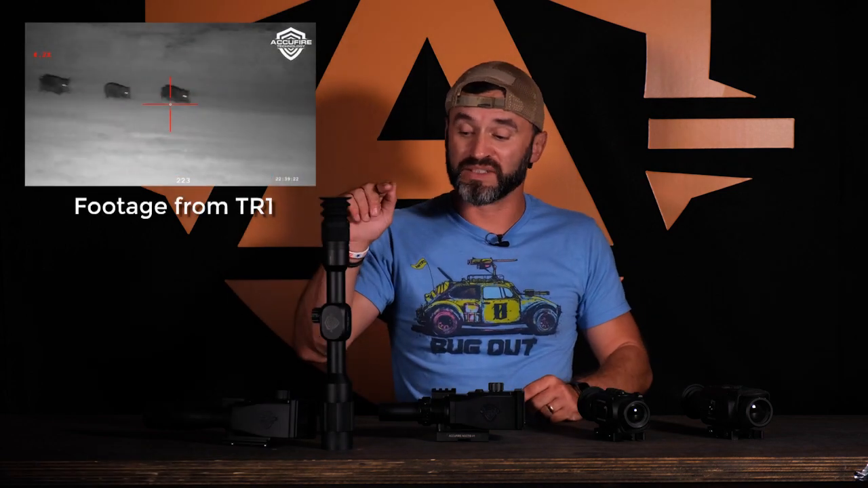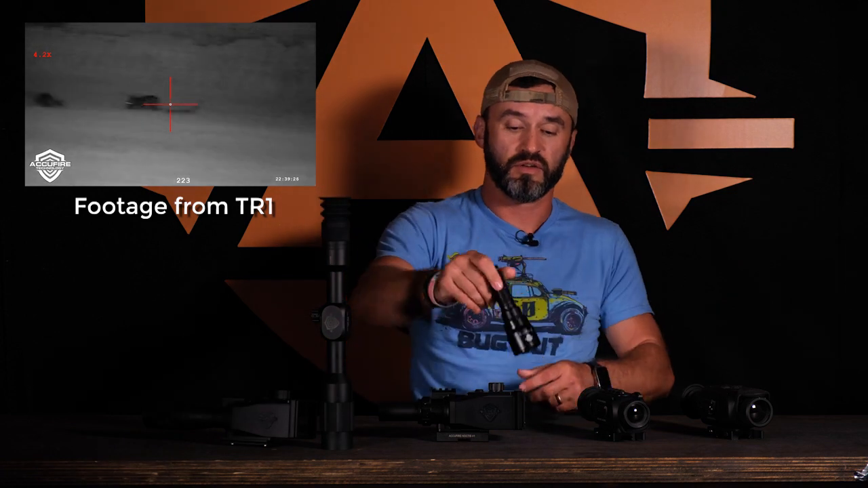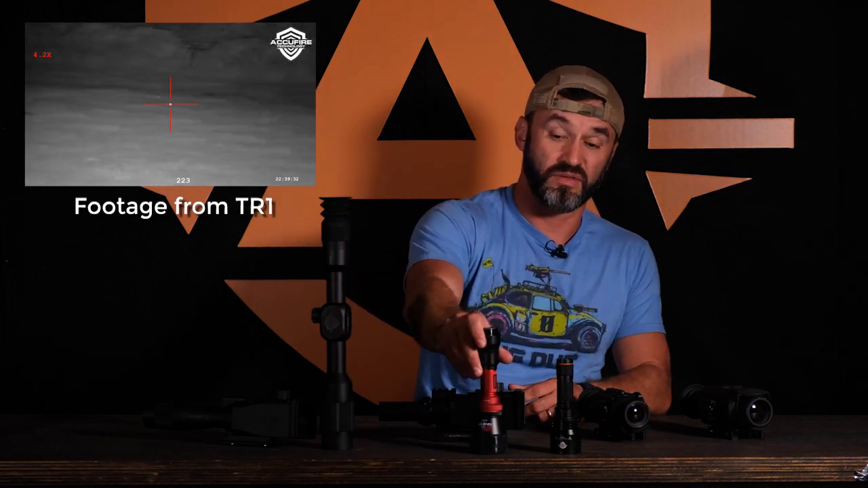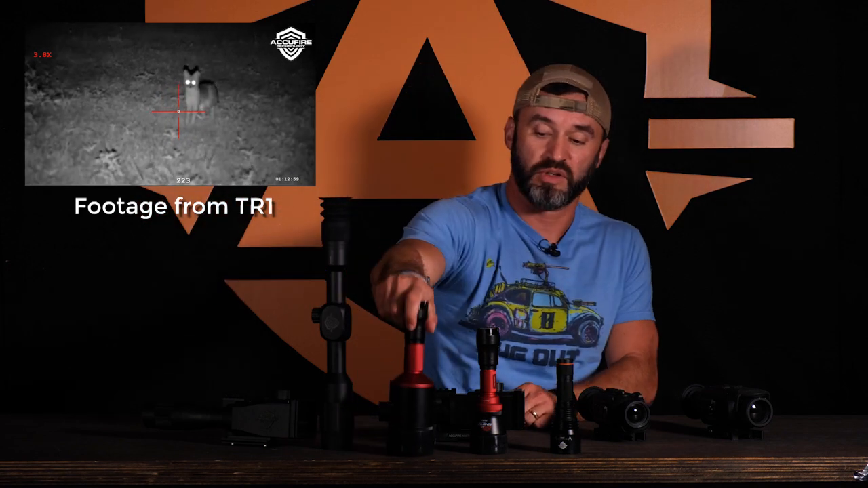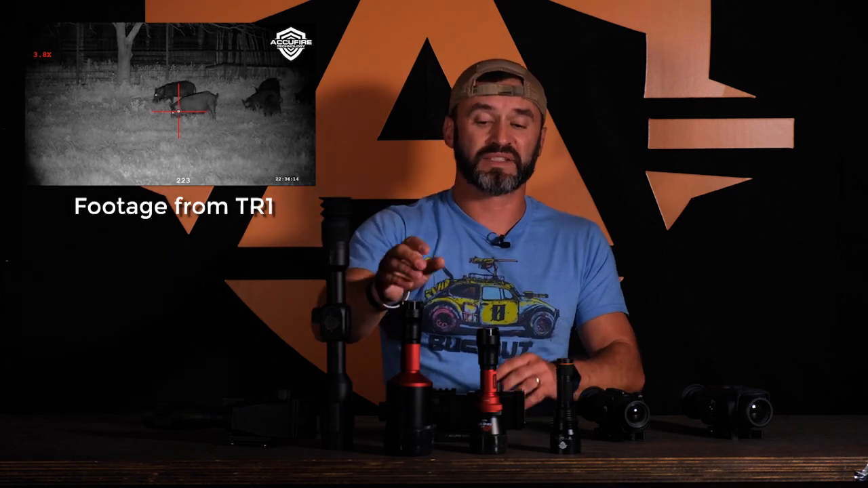It comes with ours, a little wee bitty one there. You can see 100 yards wide. When you go to Sniper Hog Lights, this is their 50. You can see 500-600 yards really well. And you bring out the meat hammer, the Coyote Cannon, you can see 1,000+ yards with this. And they've got other ones they're coming up with, you can see forever. But that's the biggest difference.